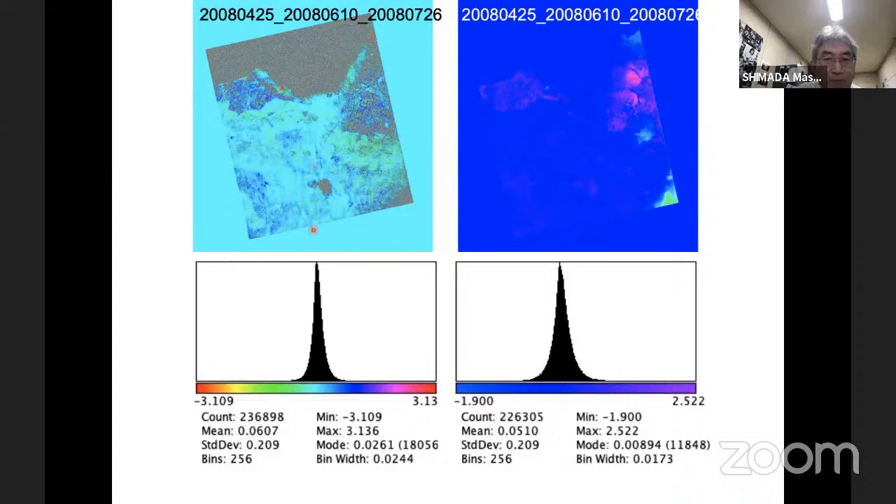If we measure the phase variation histogram, the center is 0.0607. So the phase is preserved. How about the unwrapped phase? This area is slightly not 0, but here is 0. The peak area is 0.0510. So the unwrapped phase and wrapped phase both preserve the phase by the loop processing.